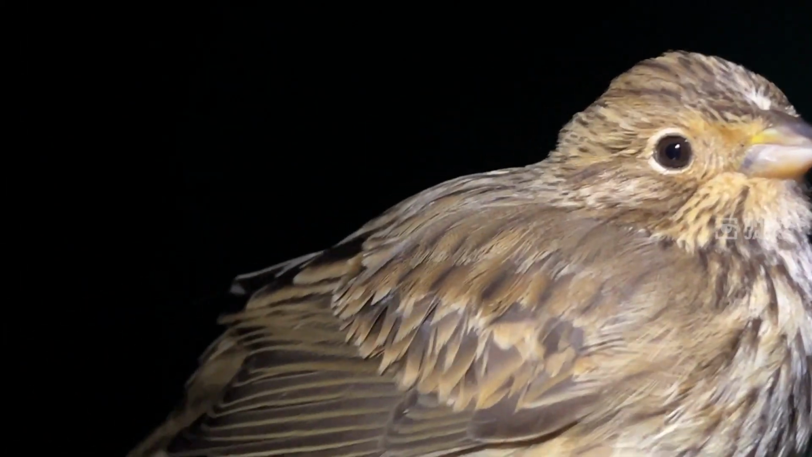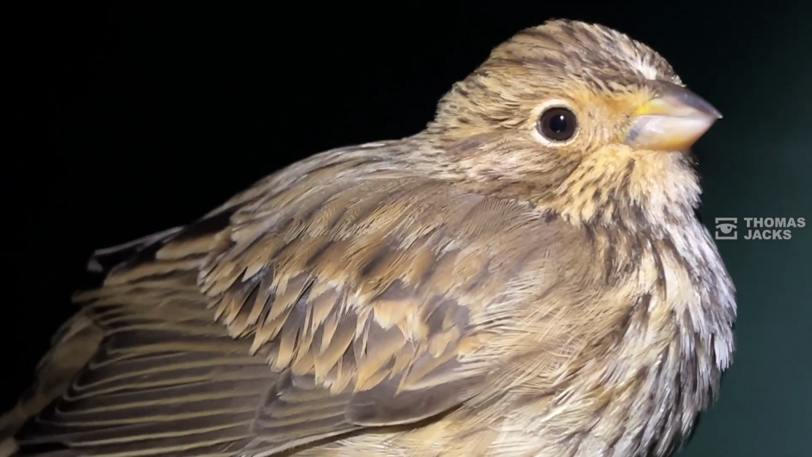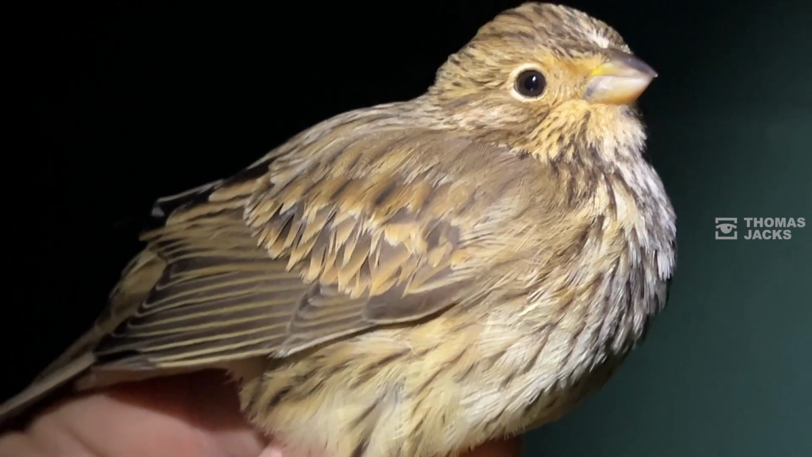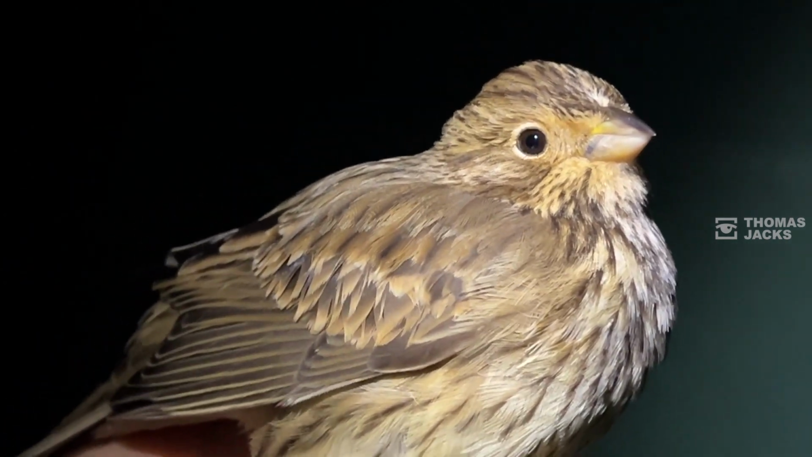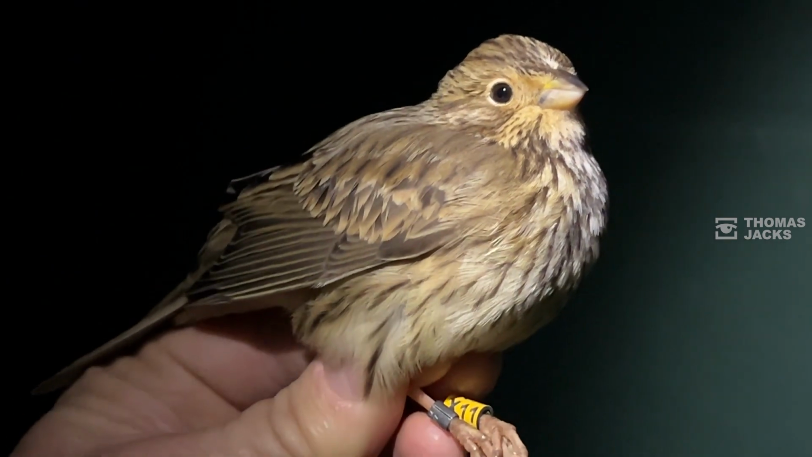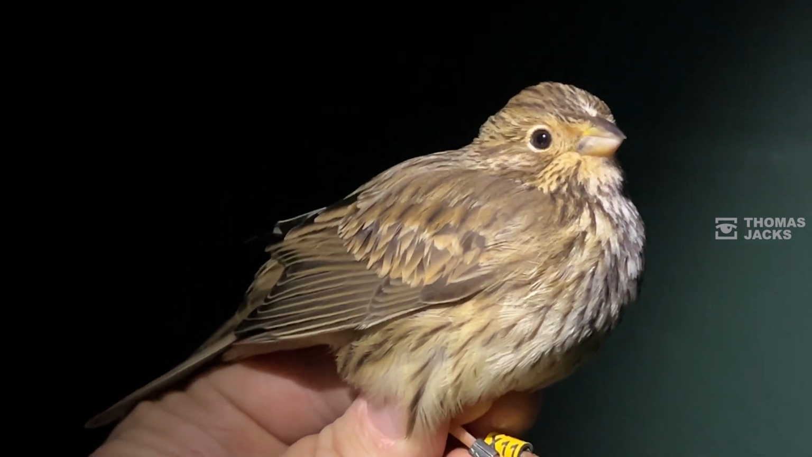Yeah. If you see its bill here, that is perfectly designed to split a grain of barley in half. In the past, the old farmers would have called this the barley bird. They nest in the barley on the ground, they feed on barley and they roost in barley. They are the barley bird.